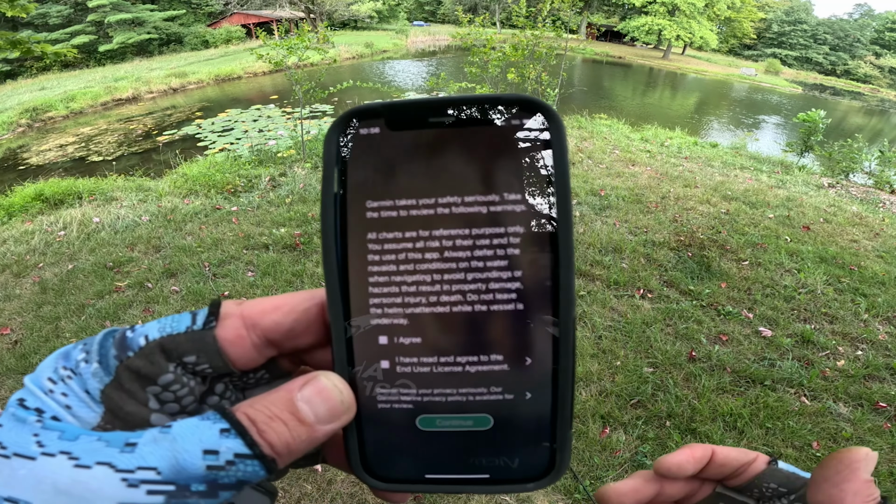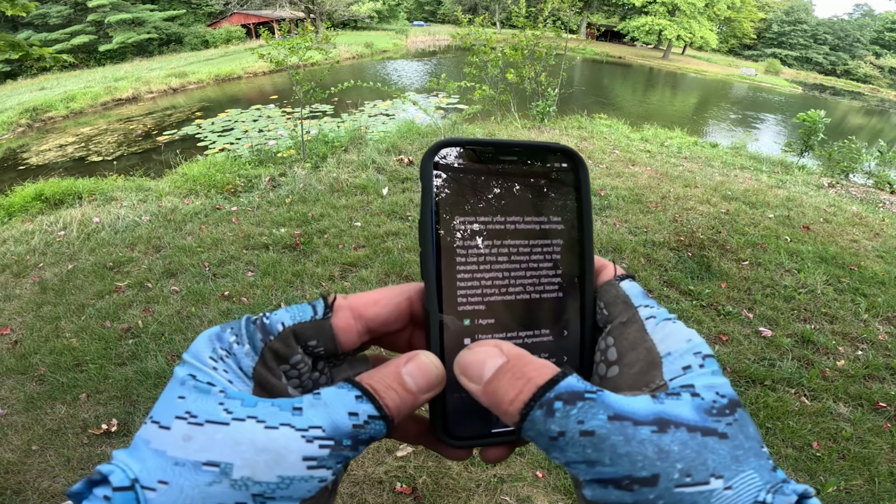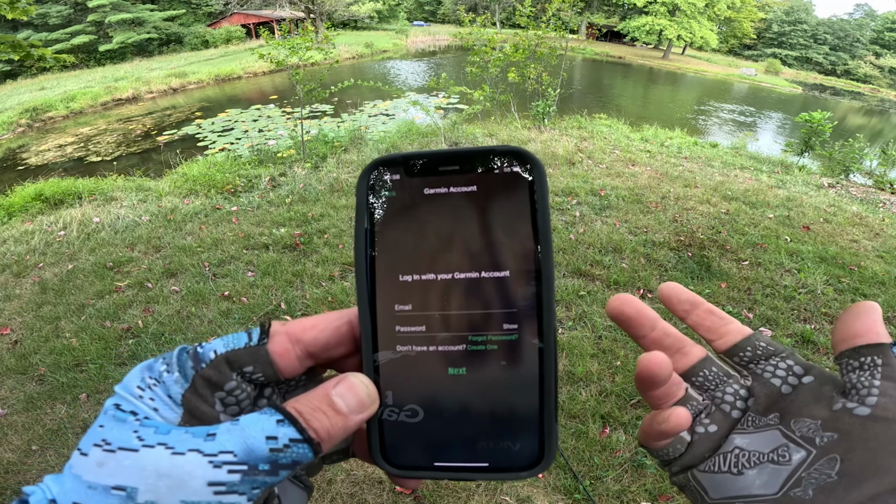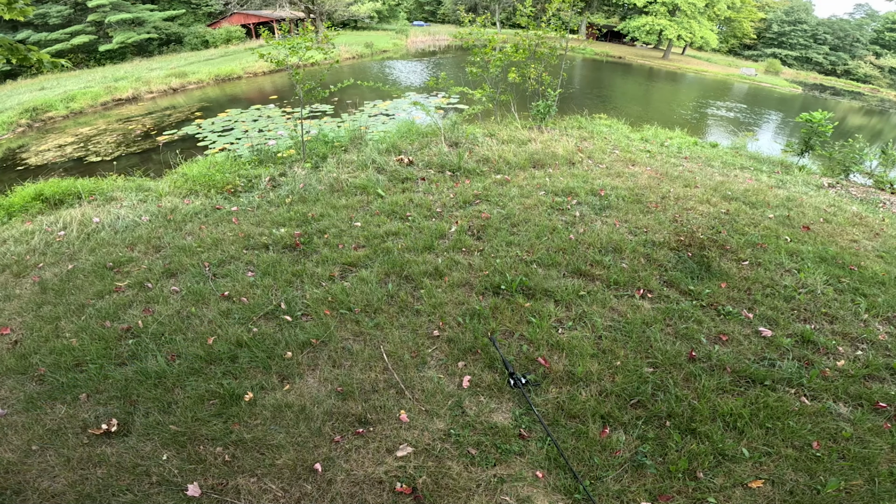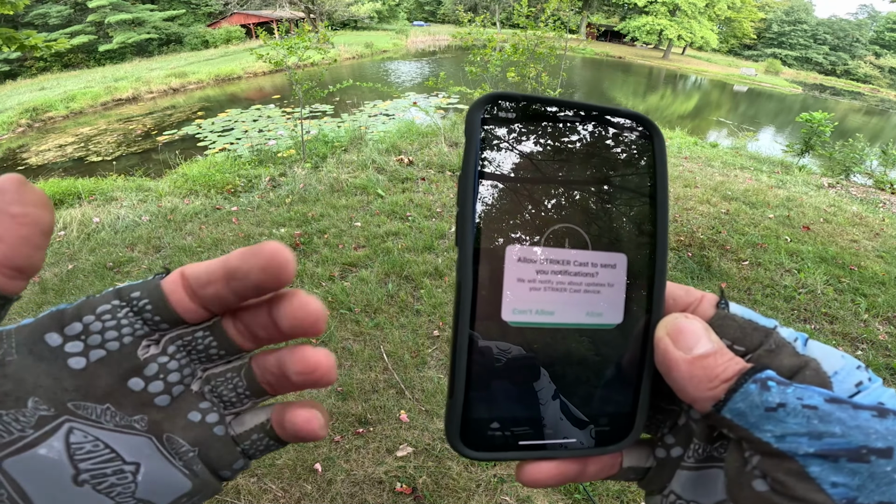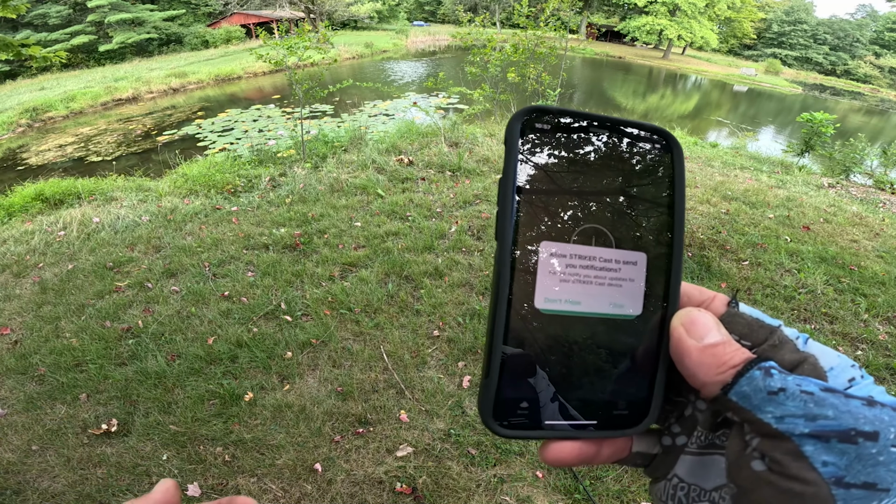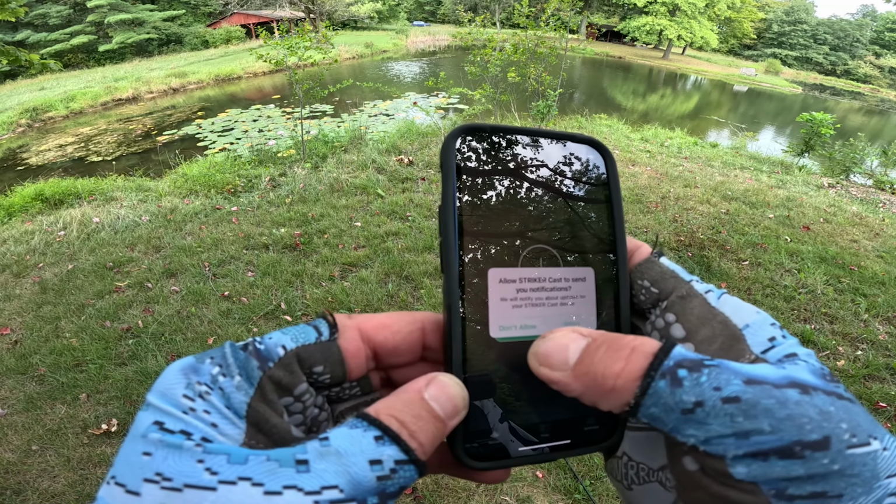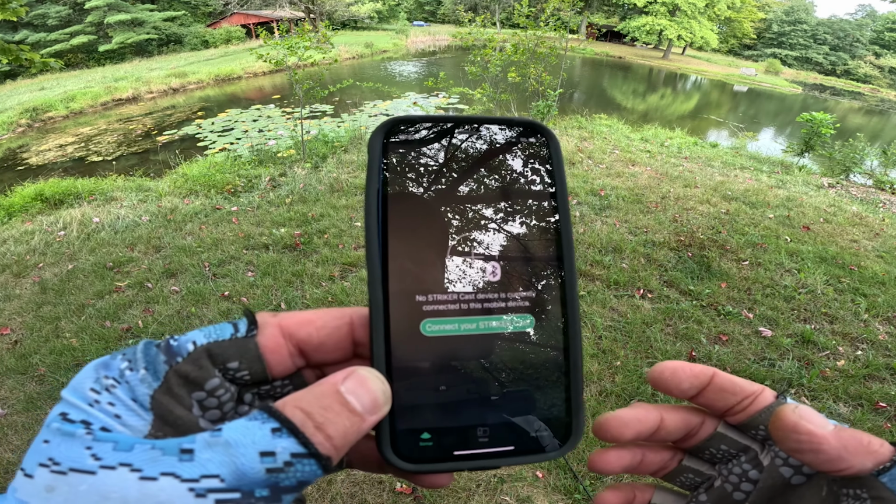Now we're going to set it up. I agree, and we continue. It's going to ask you for some log on information, so I'm going to log on. Then it goes through a bunch of questions. Do you want notifications? Do you want to use the Bluetooth? Yes, you have to use Bluetooth. If you don't use Bluetooth, you're not going to connect. Notifications, I say no. Connecting to Striker.